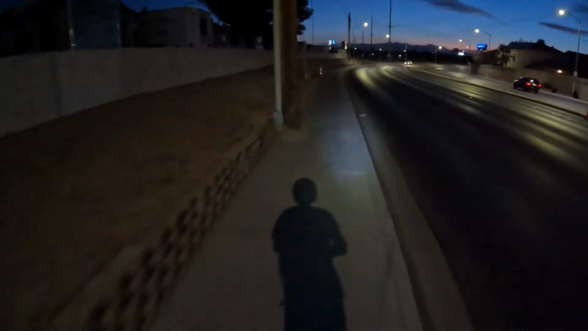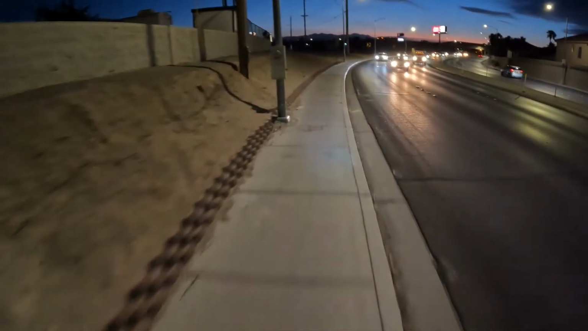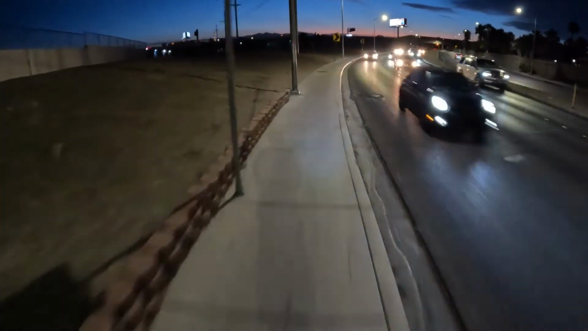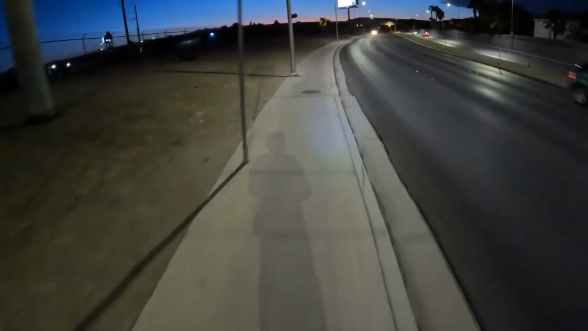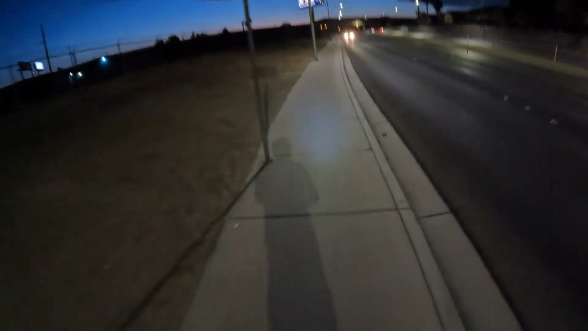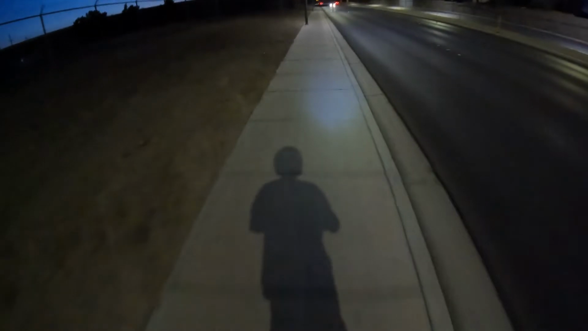But man, this thing is so much fun. I cannot believe how much fun I'm having on this dinky little scooter going 19 miles an hour. I mean, I think most people probably use this as transportation. But I currently have other forms of transportation that work out a little better for me in most cases than this thing does.